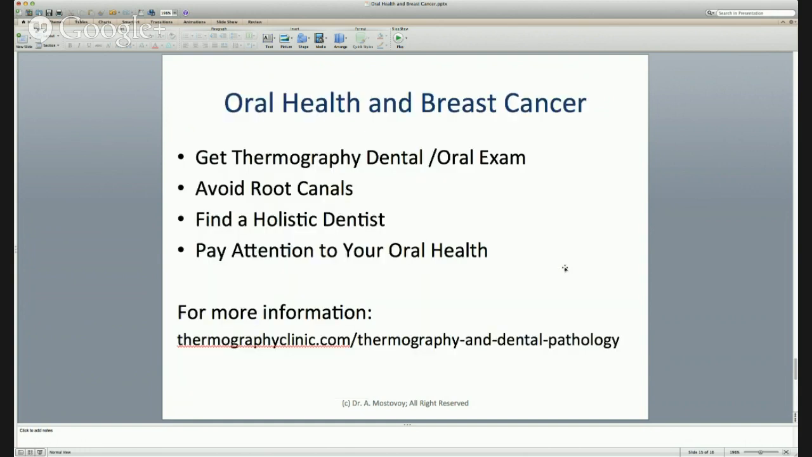So, in conclusion, I want to leave you with a couple of ideas of what you can do. First of all, if you want to prevent breast cancer, make sure that you get thermography, dental, as well as oral exam, and your breast thermography, because it's very, very important that we can correlate, as you have just seen in the last case.